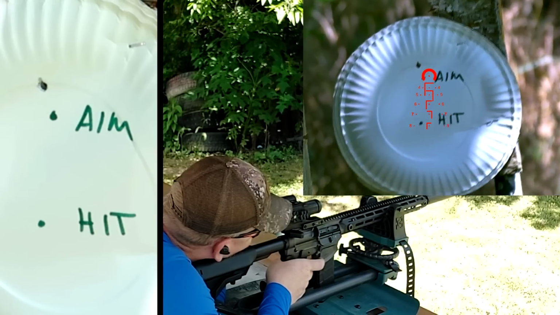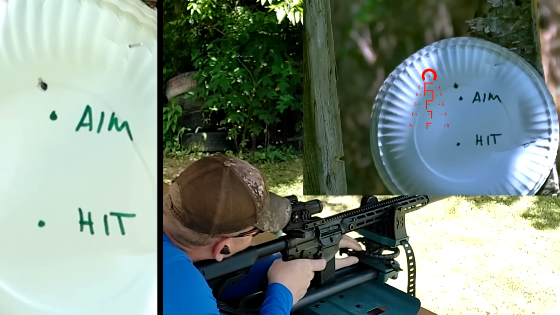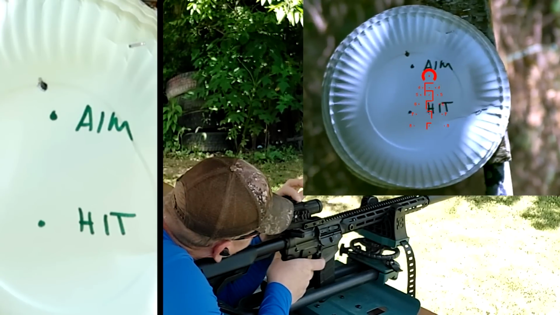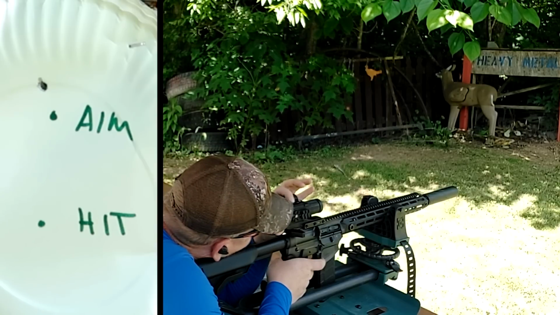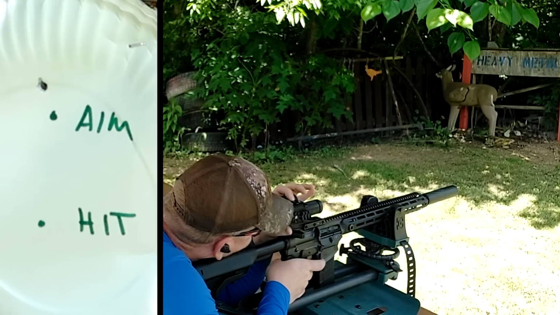So now what I'm gonna do is I'm gonna stop the recording first of all. Then I'm gonna go into the menu screen, which is the settings button. Just tapping the settings button changes the color of your reticle. Holding the settings button then brings up the menu.